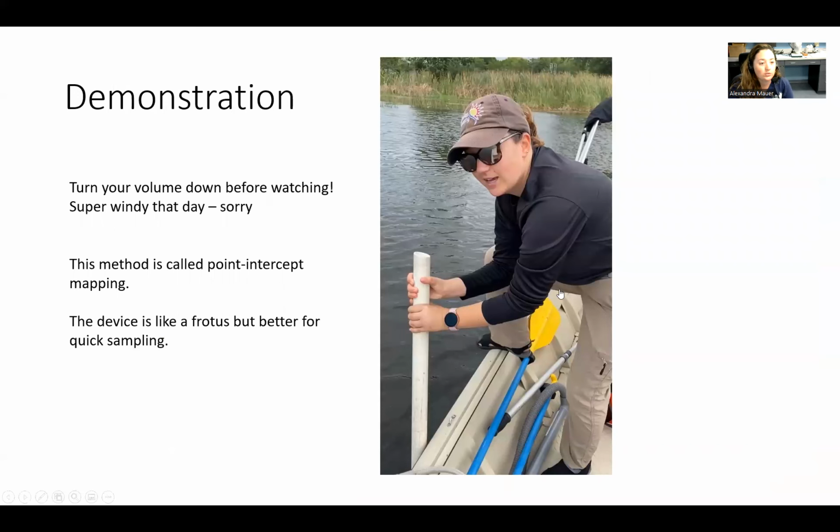So now I will show you the demonstration. It's a little loud because it was windy that day, so hopefully you don't get blasted. This method is called point-intercept mapping. And let's go ahead and play.